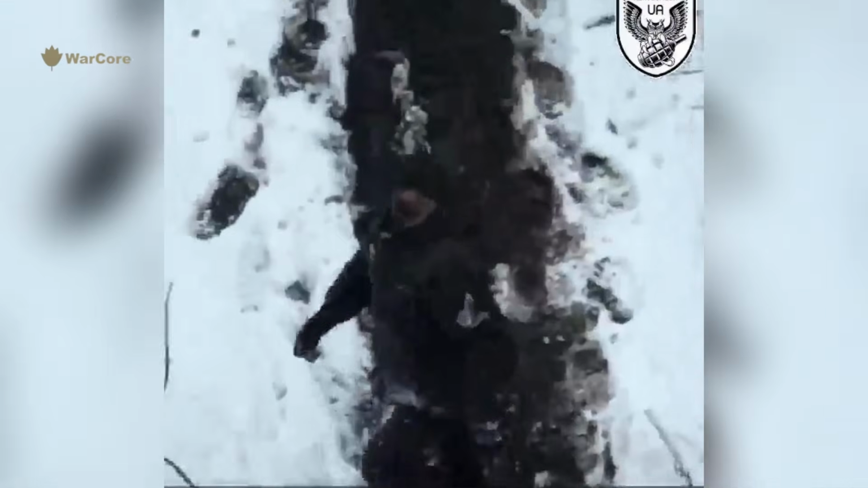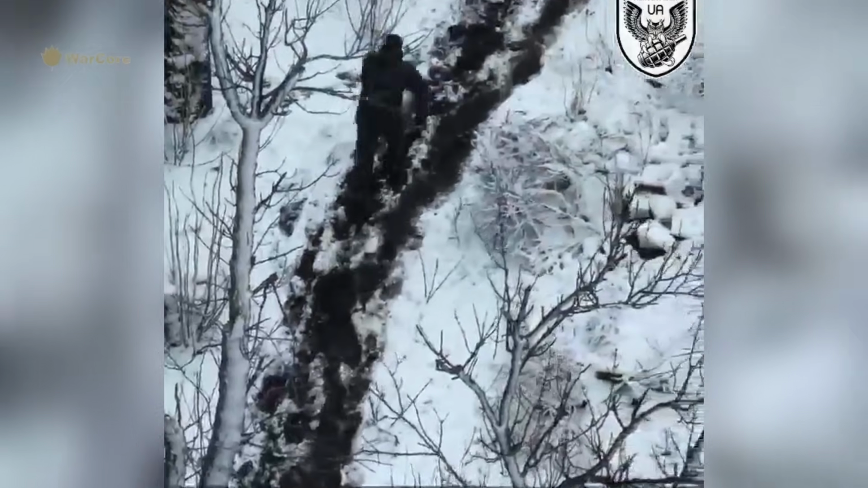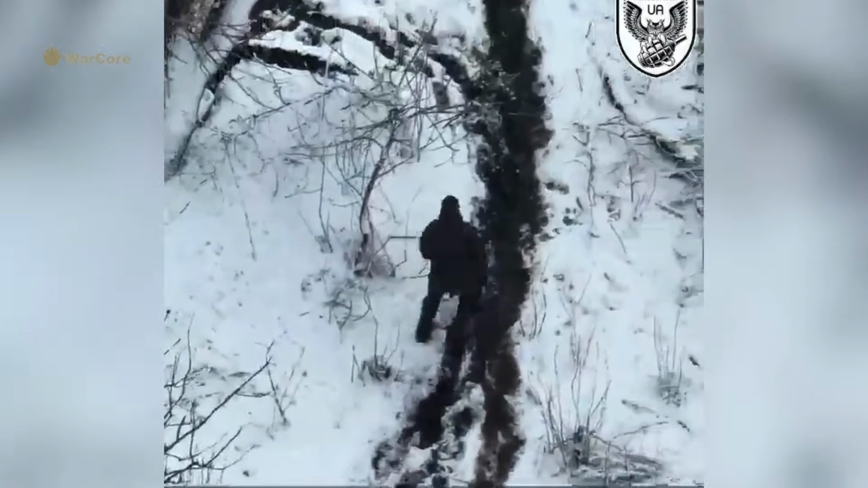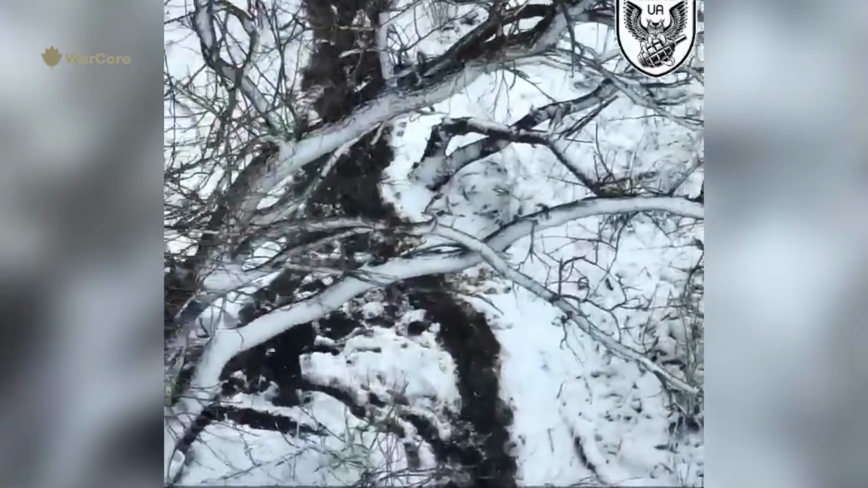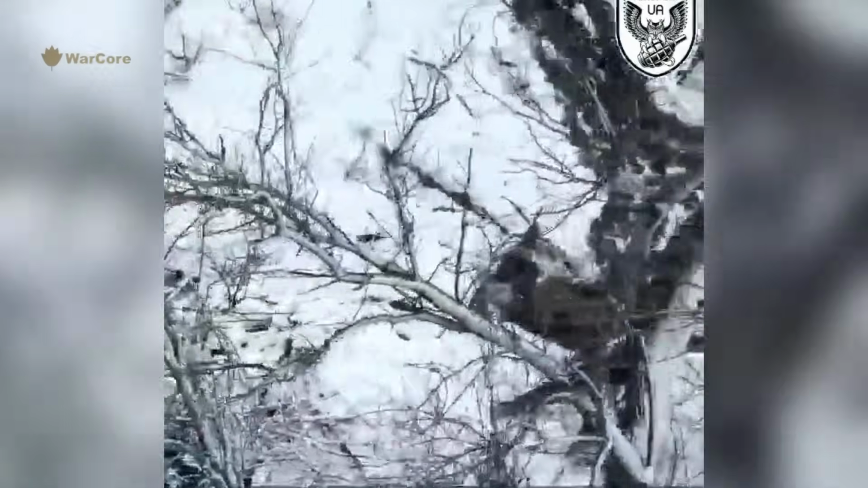His movement becomes uneven, suggesting a leg injury. After a prolonged effort, he reaches a dugout entrance and collapses from exhaustion. A fellow soldier emerges and helps him inside while the drone continues to monitor the area.